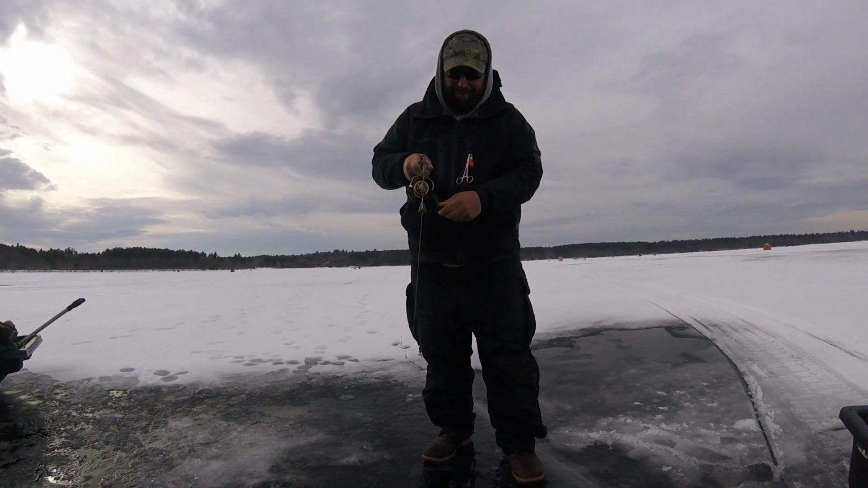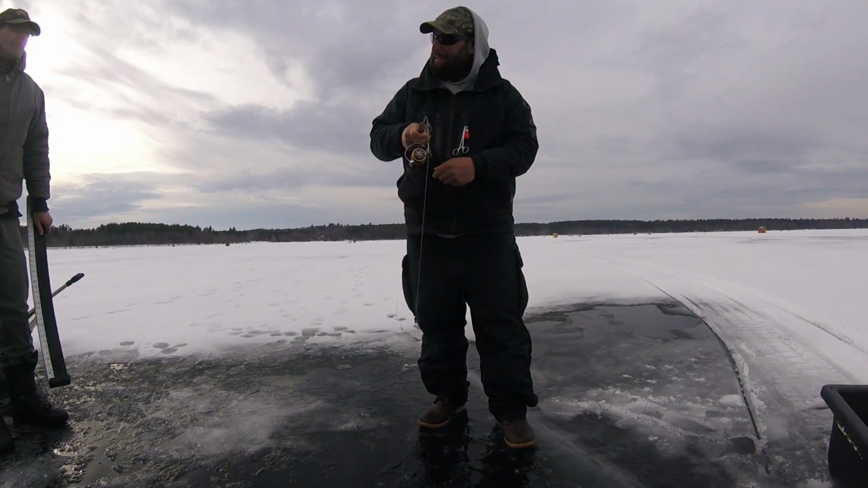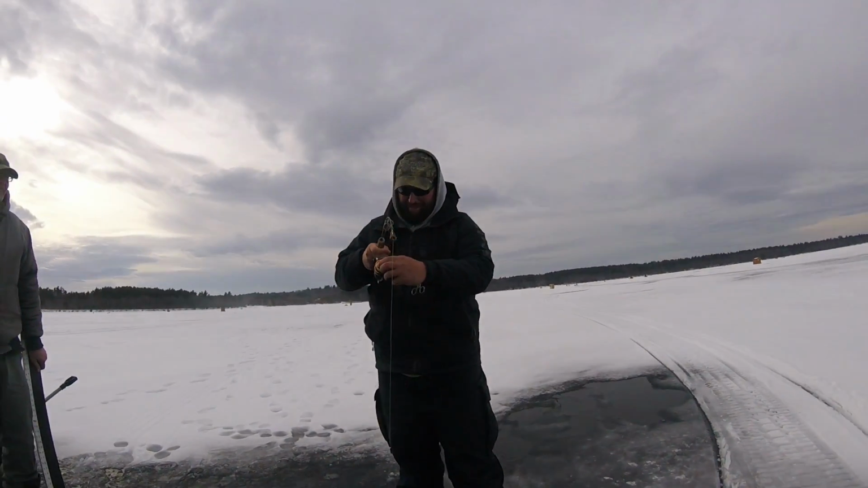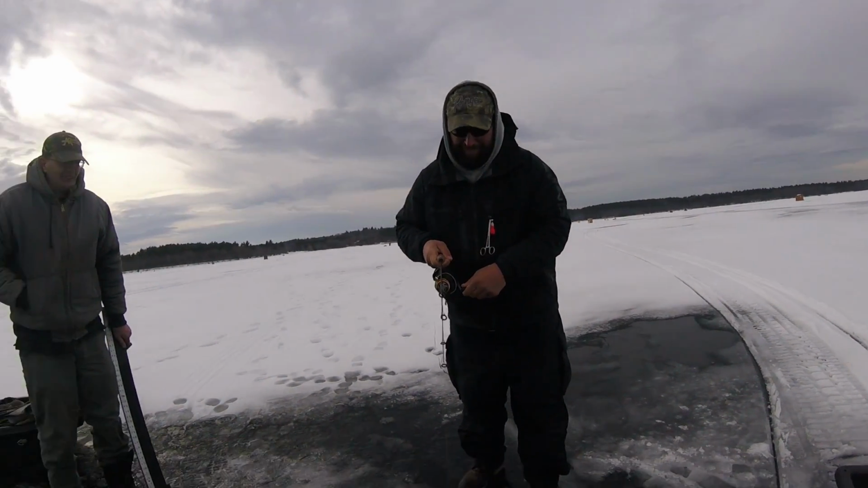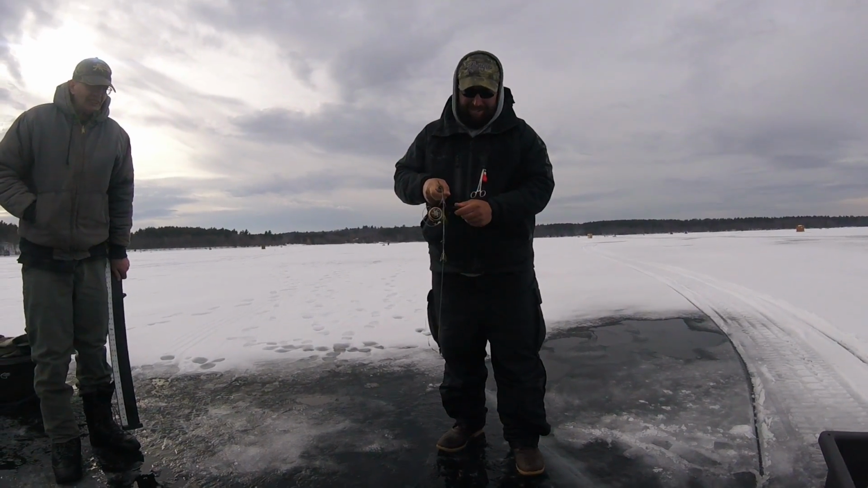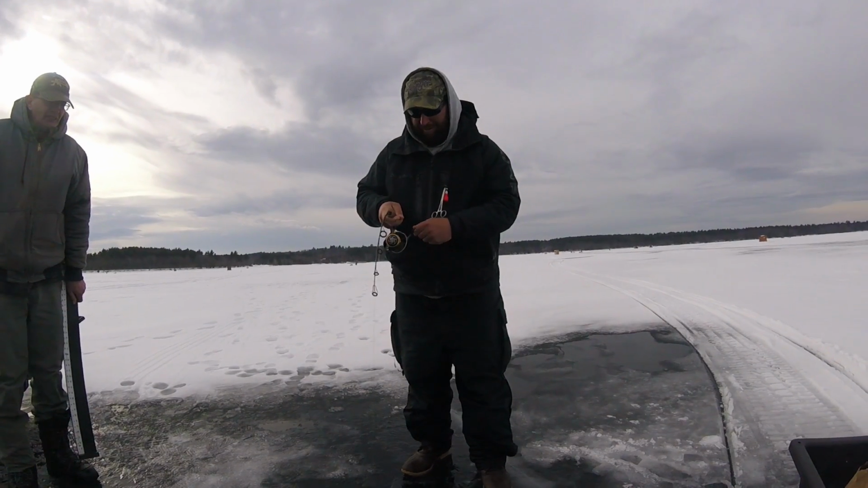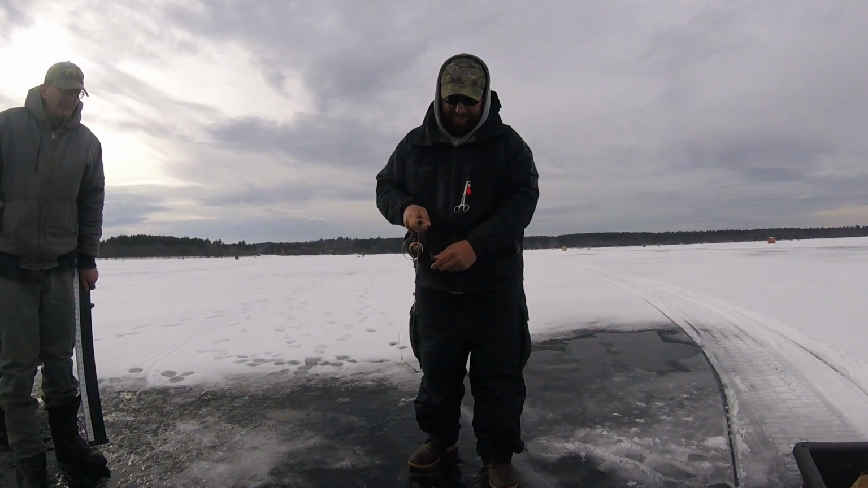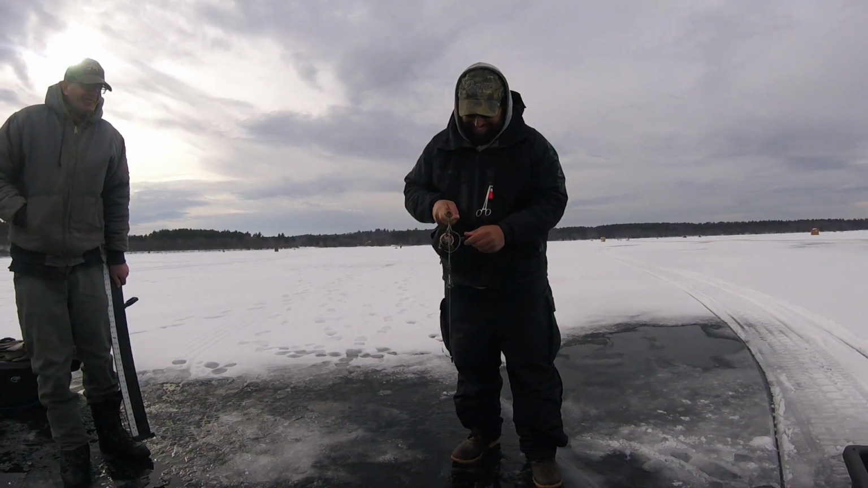Pretty good fight. He gave a good yank there. I thought I lost him, but he must have done a big roll or something. They don't fight, but it's awful exciting. They fight good to me. I think this guy's fighting real good on this little limpy stick. Down there at about 80 foot of water, are we? Yeah, 80 feet. Jeez, he railed that thing. Well, yanked the rod right out of my hand.